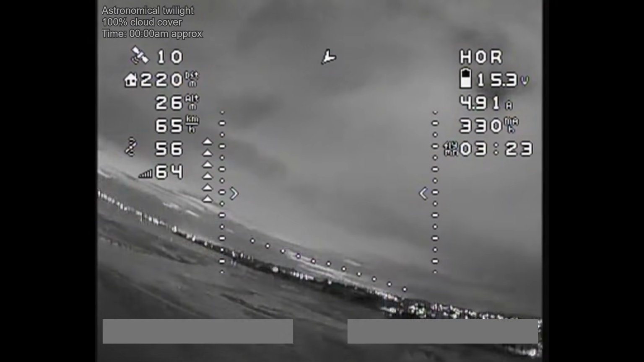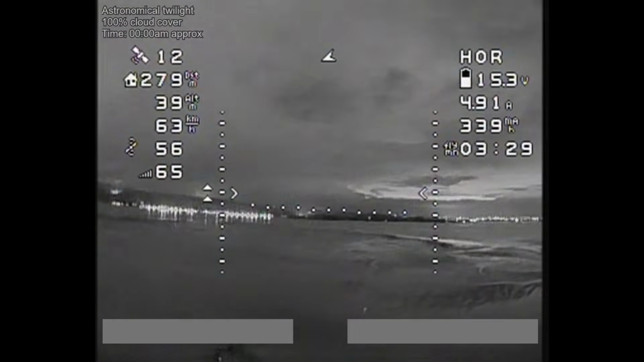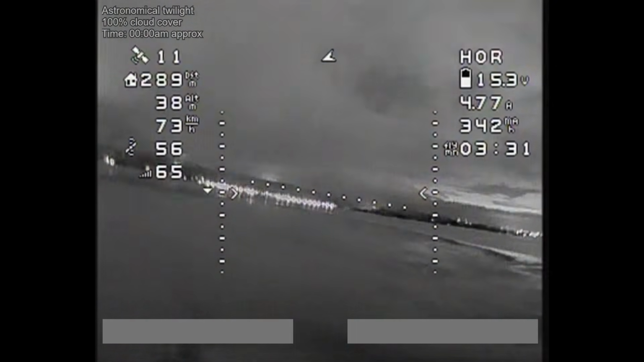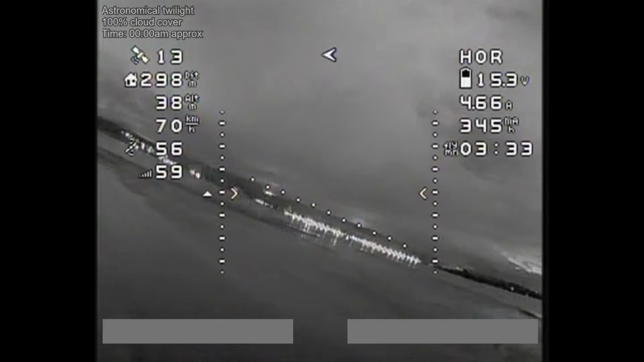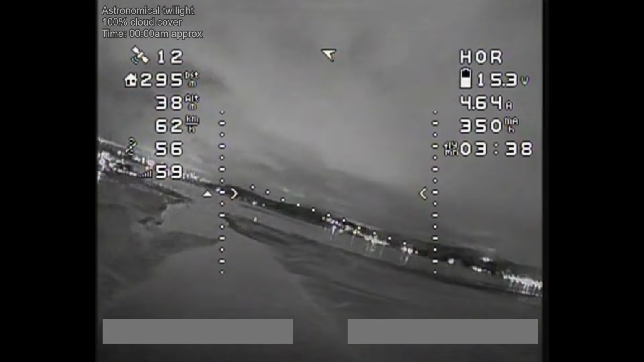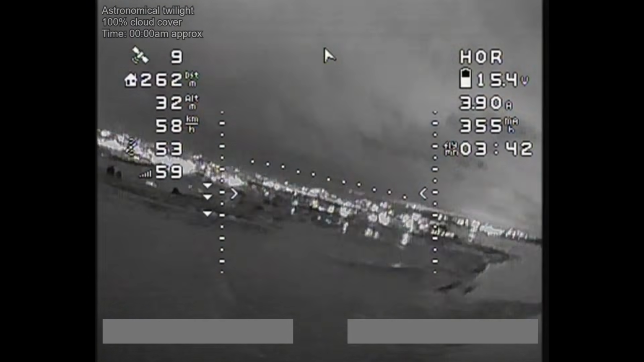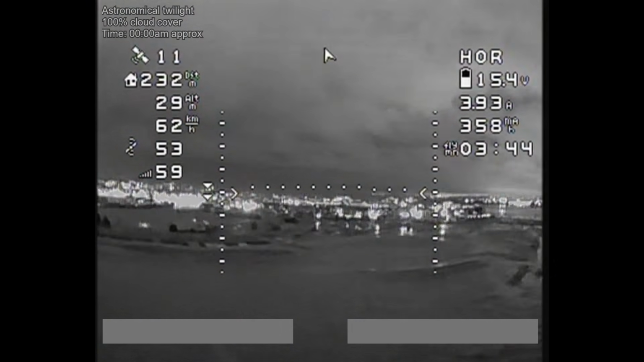Now, this first flight that I'm showing you was filmed on an overcast night. It was done at around midnight down by the coast. It's a reasonably dark location, although it's right on the edge of town, so you've got the city lights there, but over the water it is very dark. Annoyingly, as you can see, it was quite turbulent conditions, so I do apologise that the footage you're seeing is quite shaky. The aircraft was getting buffeted around.